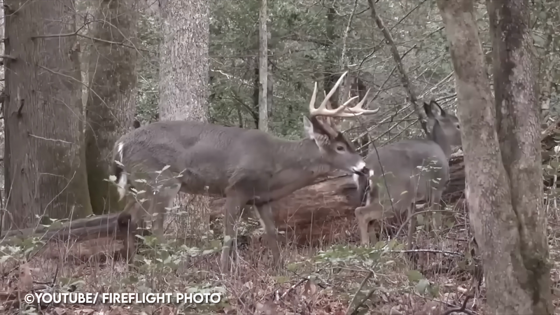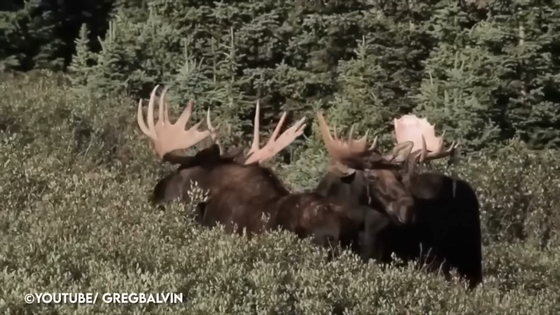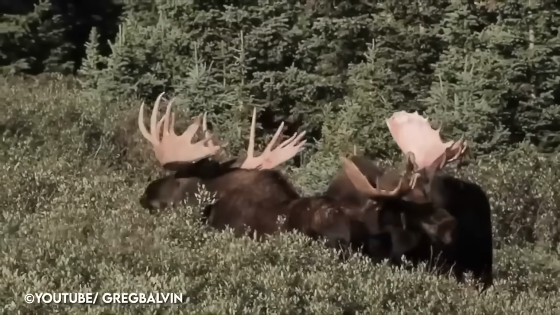I'm sure everyone watching this has seen a deer in rut, and maybe even elk. But have you all seen bull moose in rut? Well, this video shows just that. Two bulls square off in a Colorado man's driveway. The sound their antlers make is incredible.